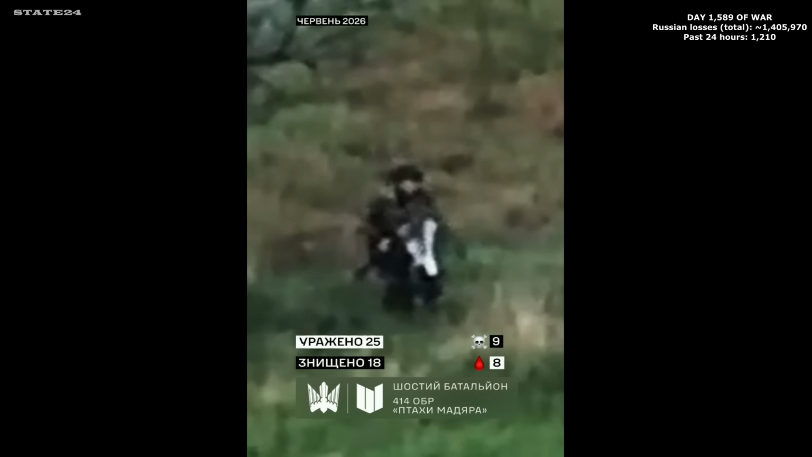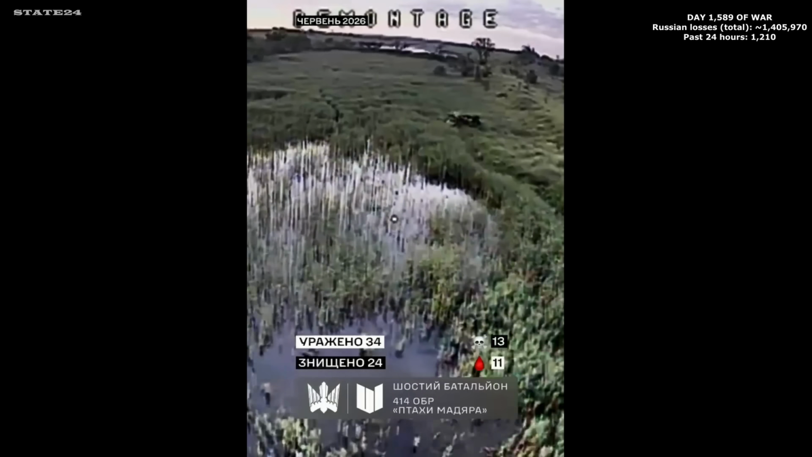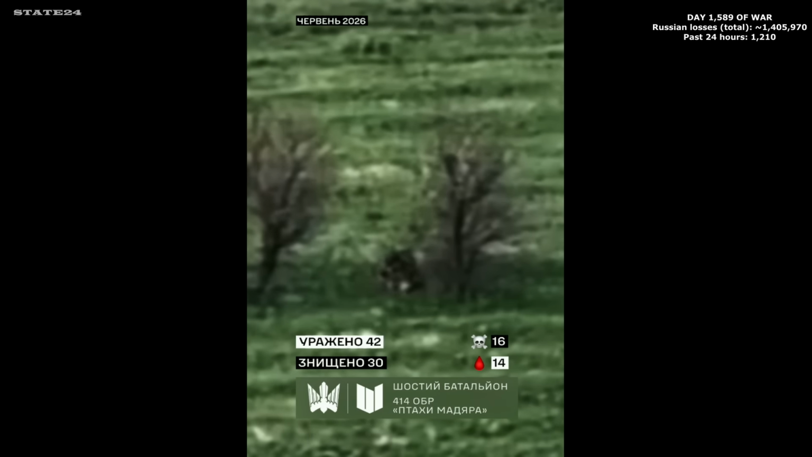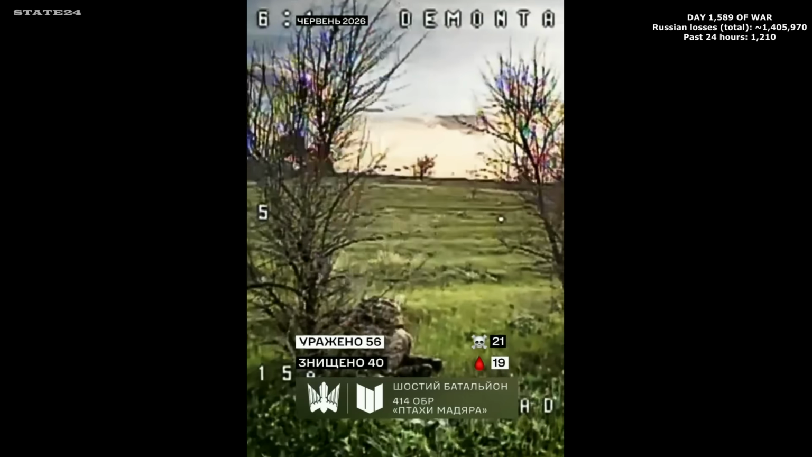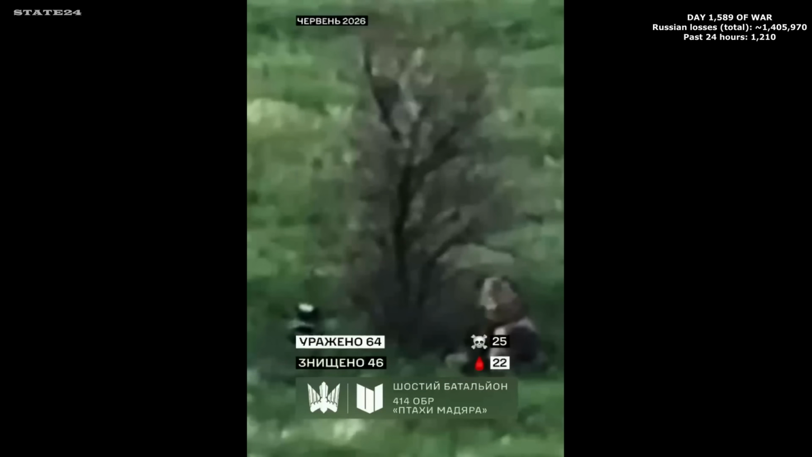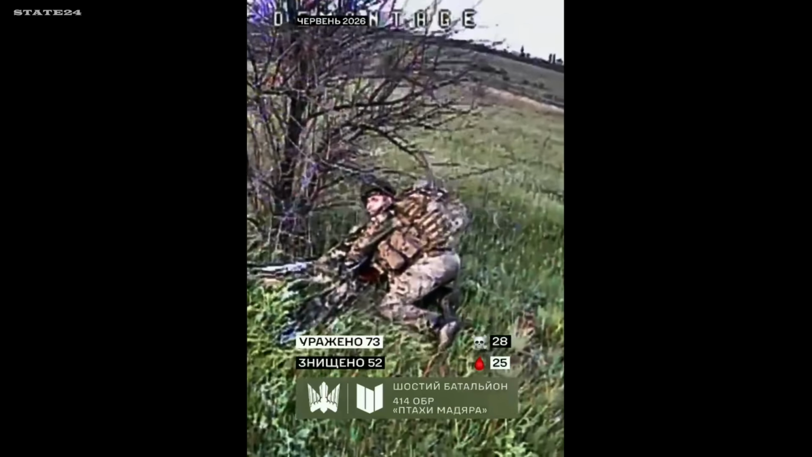A Russian soldier moving toward Ukrainian positions, completely unaware of what's already locked onto him. An FPV drone catches up before he even processes the threat. He spots it and does the only thing he can think of. Puts a tree between himself and the drone, crouches, tries to angle away from the strike. Desperate movements, all of them useless. The drone adjusts with him, and none of it buys him more than a second.